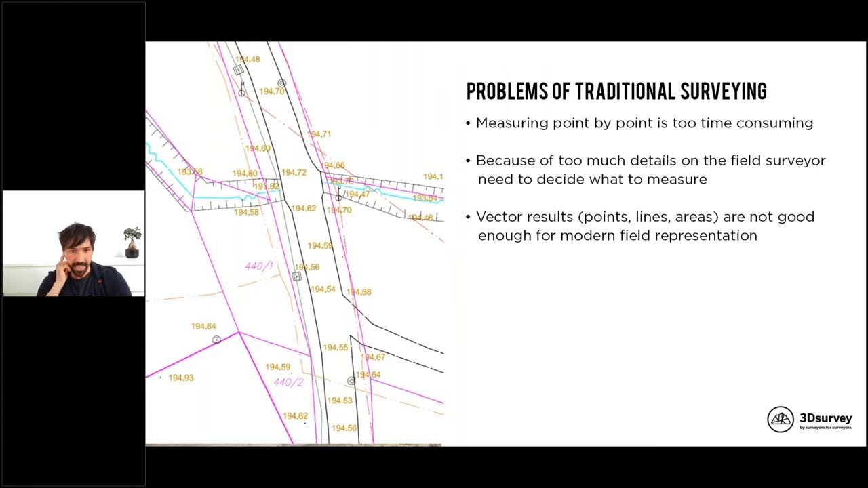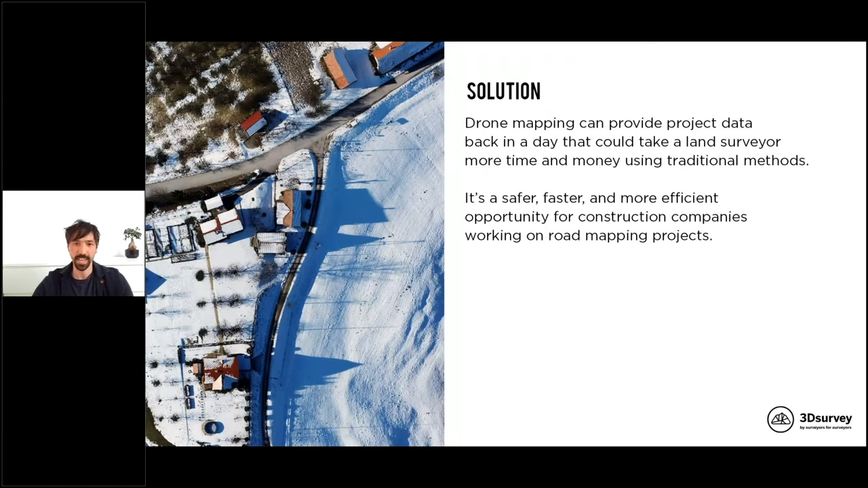And then at the end, you get vector results, like points, lines, and areas, which are, let's say, not good anymore for modern field representation. Construction people, architects, and designers are more and more used to getting fully realistic data, like realistic 3D models, digital surface models, and orthophotos with high detail. From our point of view, this is more and more popular. So this is kind of a solution.